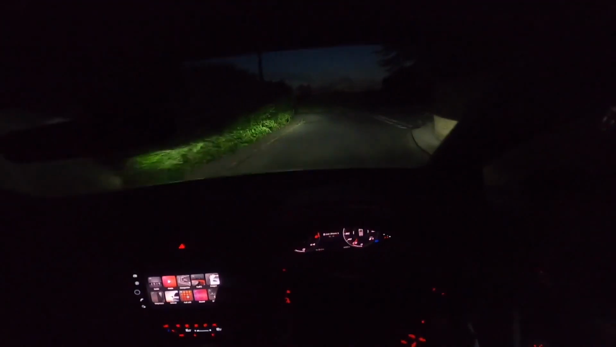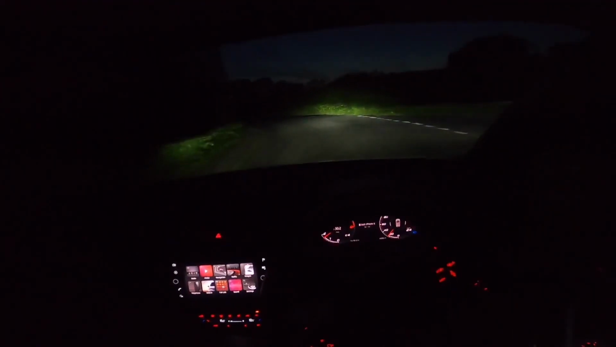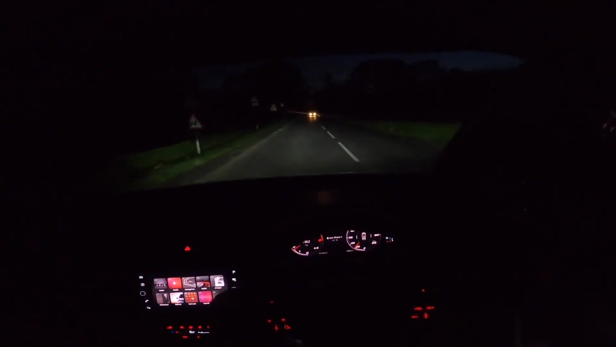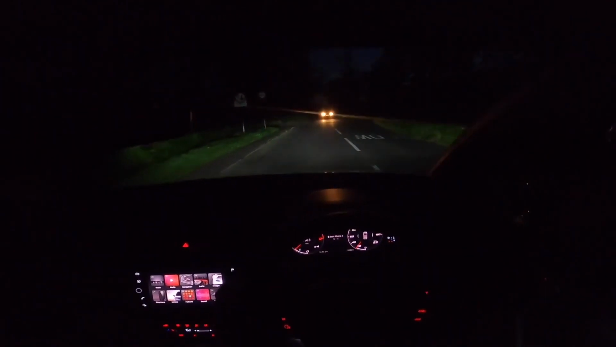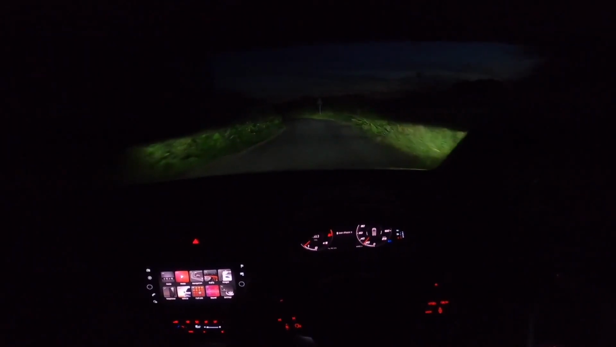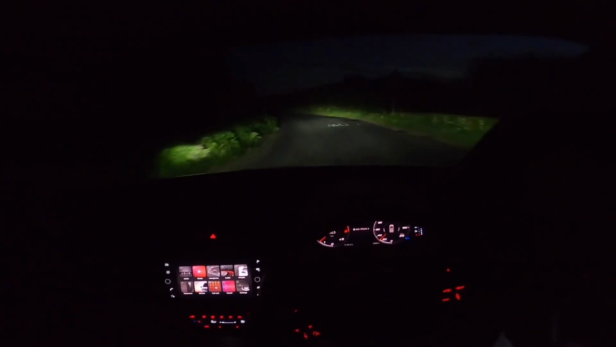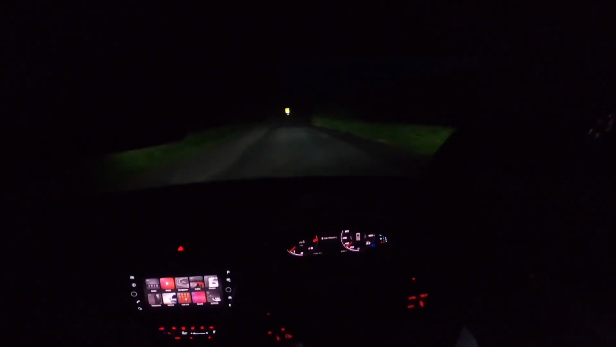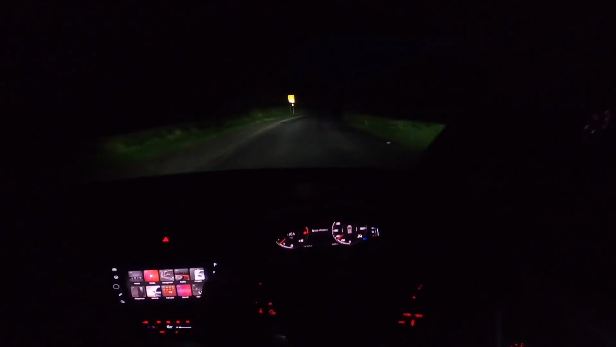Straight away, as we're going down these country lanes, you can see how nice all the interior is. The virtual dash and the center screen are so well put together, and it's got Apple CarPlay as well, Bluetooth, and it's just really nice. It's a nice place to be. It's got Alcantara seats, red stitching, and the interior lighting is really nice under the door cards and in the footwells. It's just a really nice place to be.